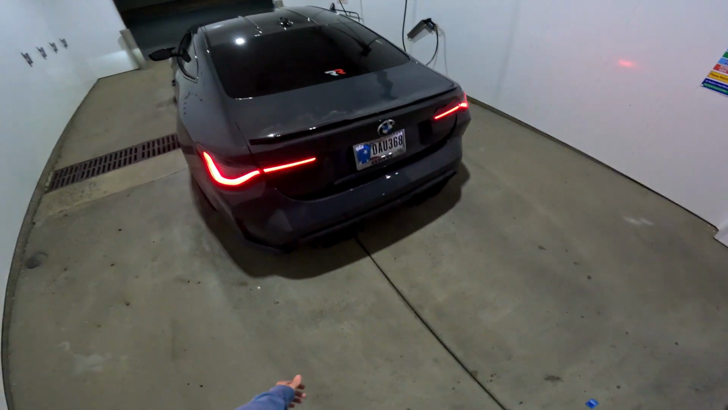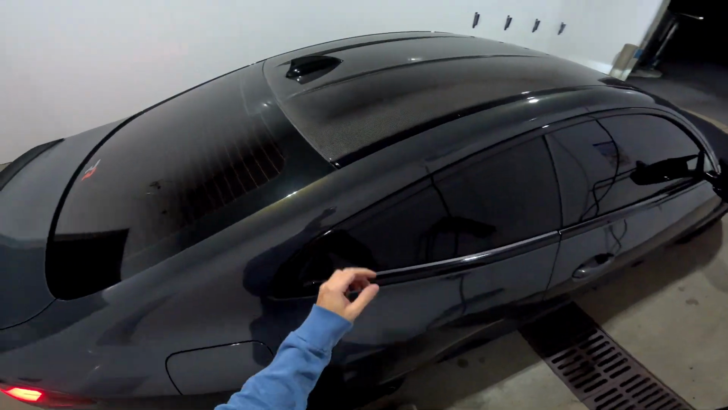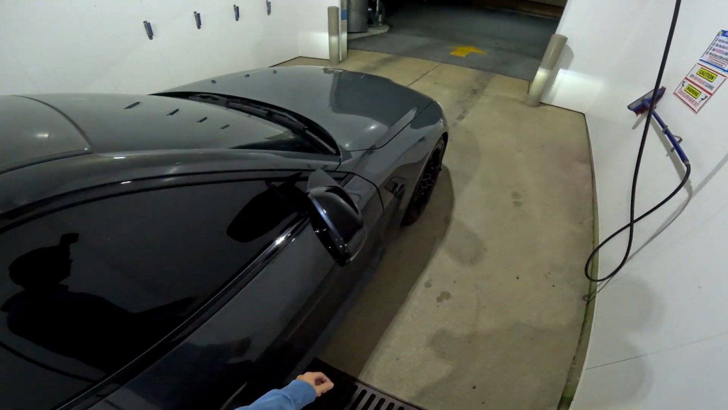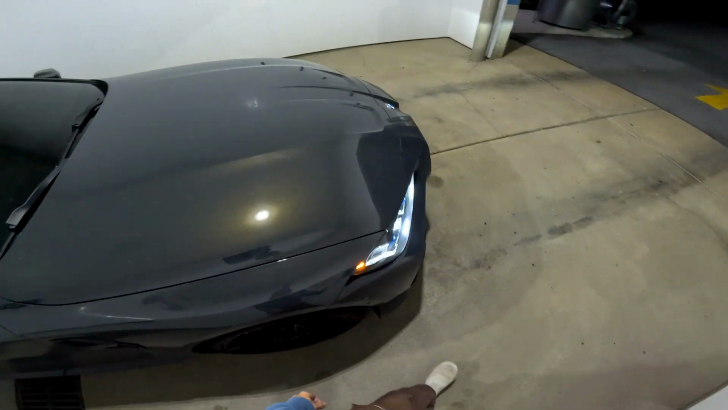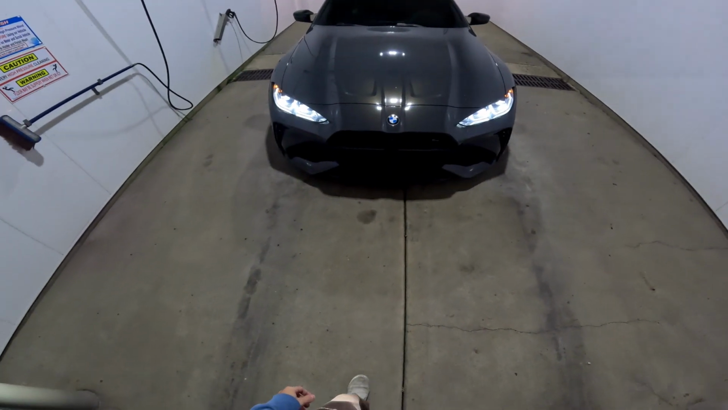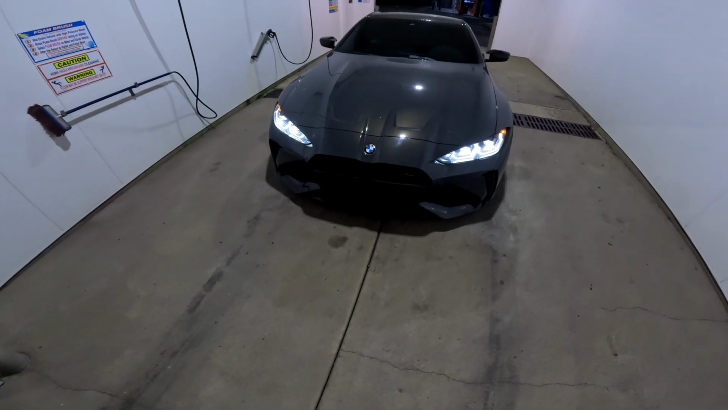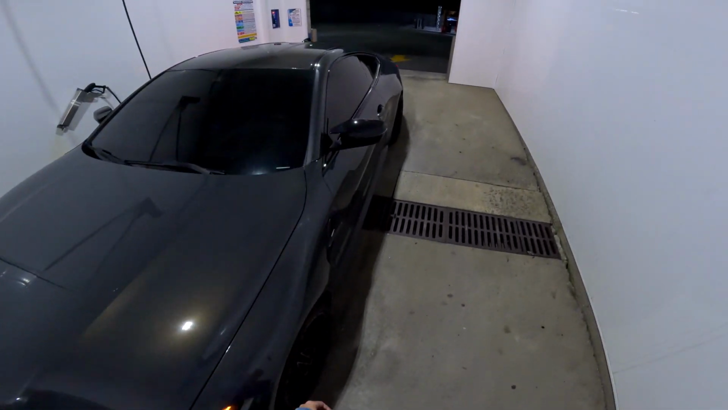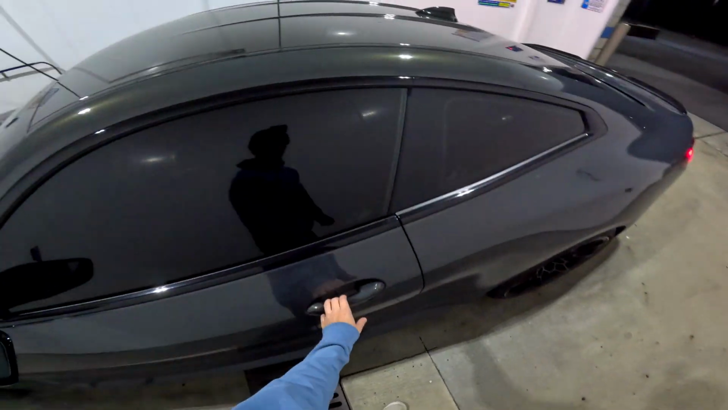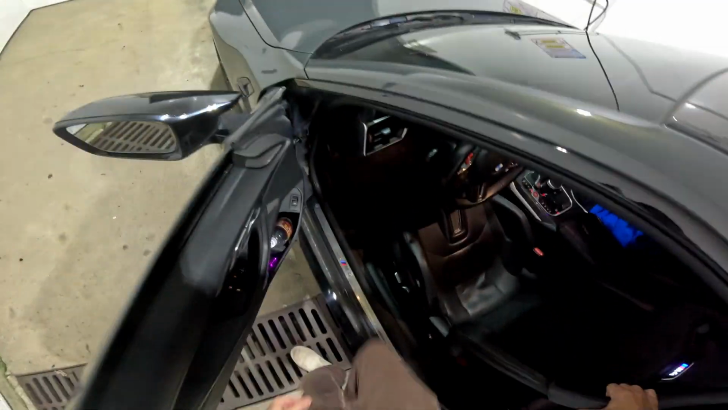But I got the Dravit, needed this color. This is my favorite. I got the carbon roof. Yeah, dude, this front end, can never get enough of it. And of course, we've got the carbon buckets. An absolute must in these cars.